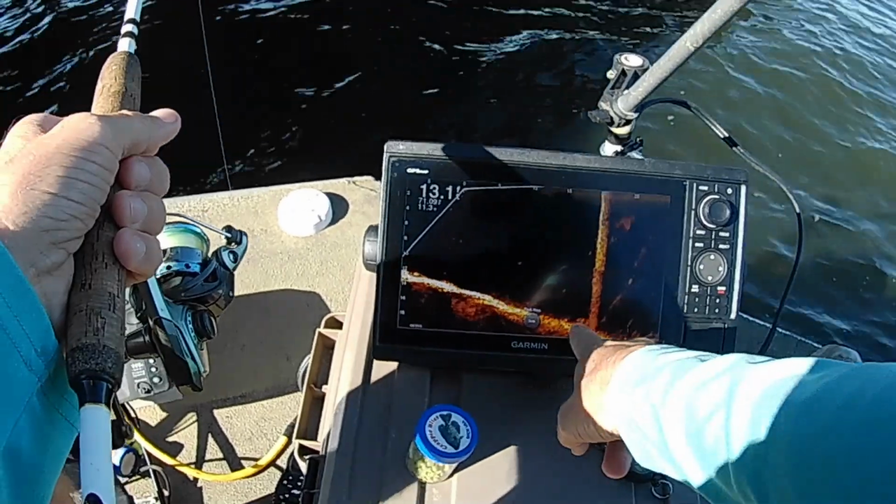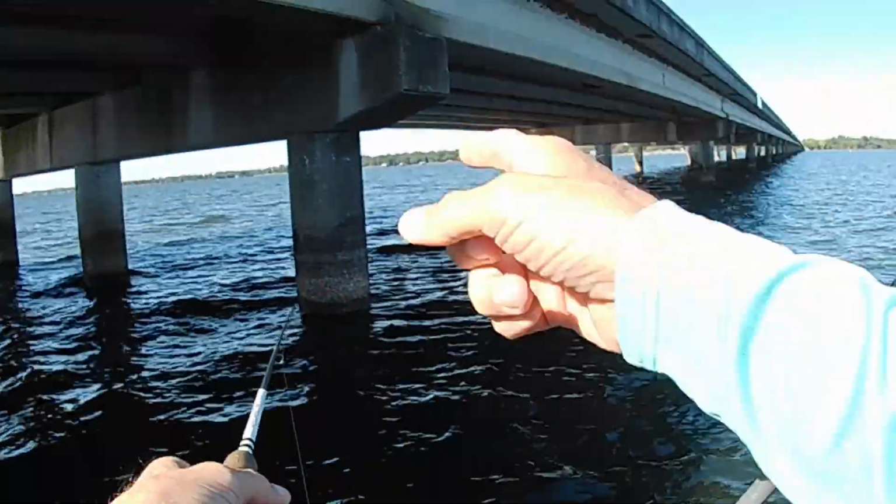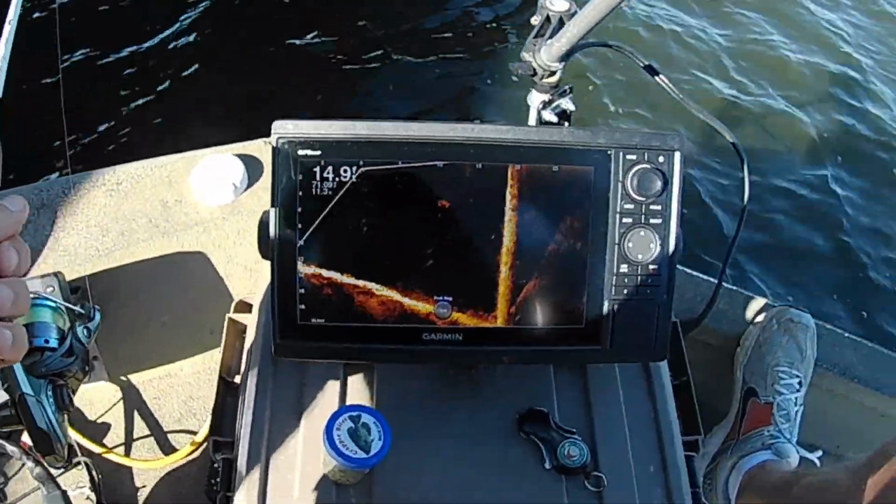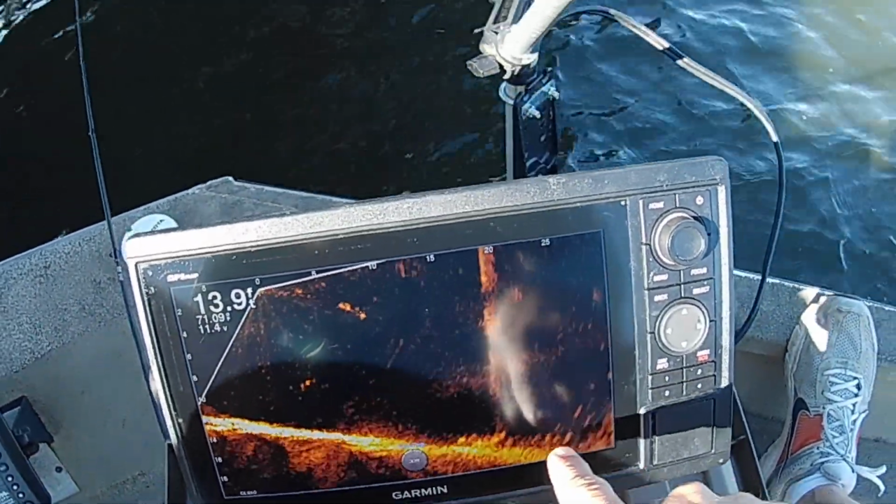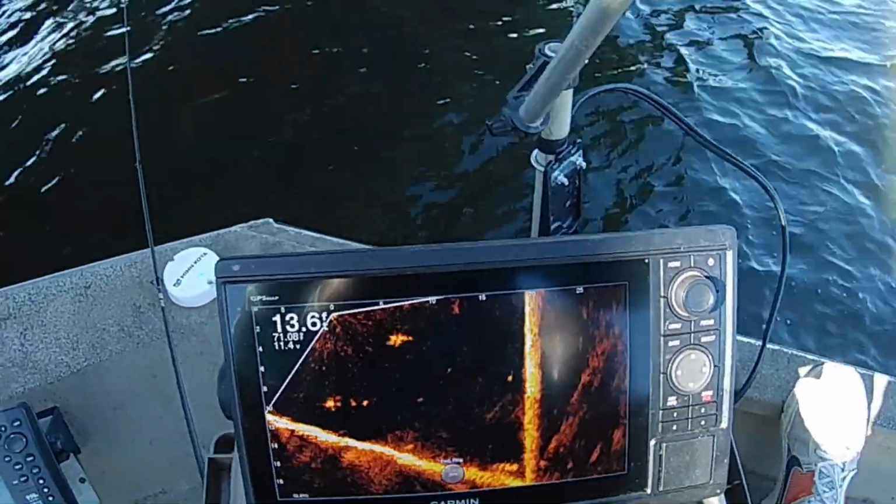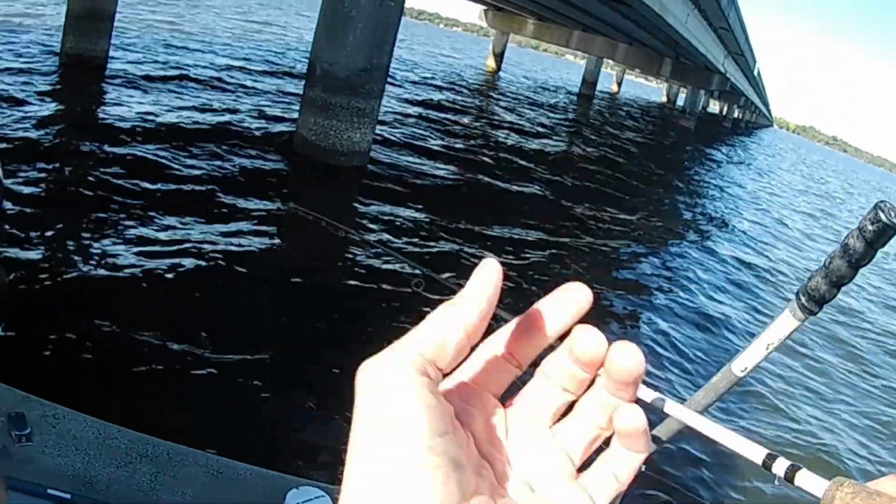There's all kinds of fish down here relating right to the bottom, right at the base of that pillar right over there. You see them? I don't know if you can see them or not. Let me see if I can get this down there. And you can see these fish hanging right here and off to this side. Now, I don't know exactly what they are yet, but we're going to try and see. Hopefully they're crappie. It could be white bass or yellow bass or something like that, but we'll see what they are.